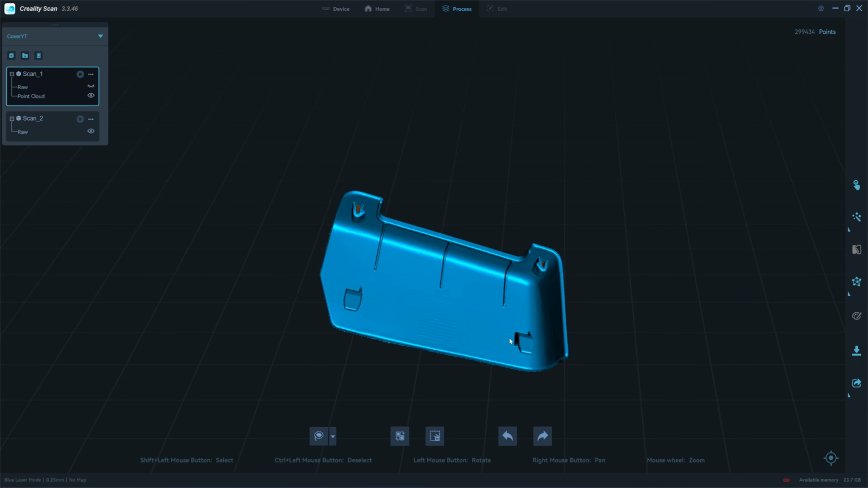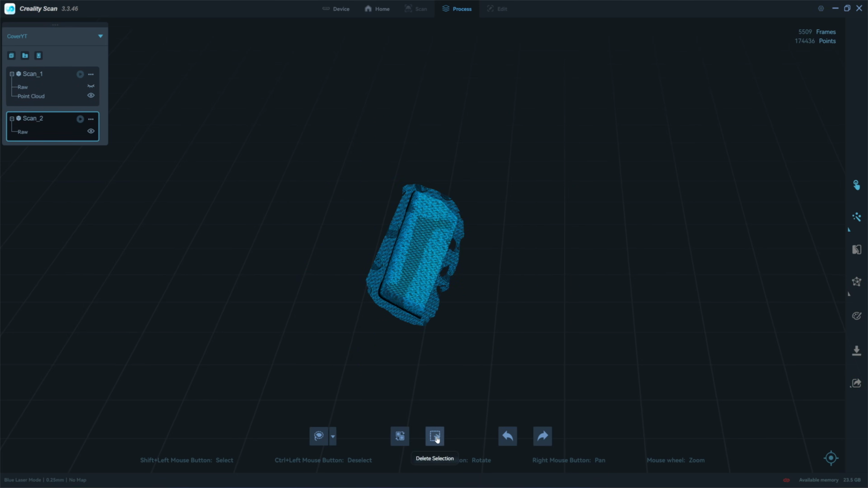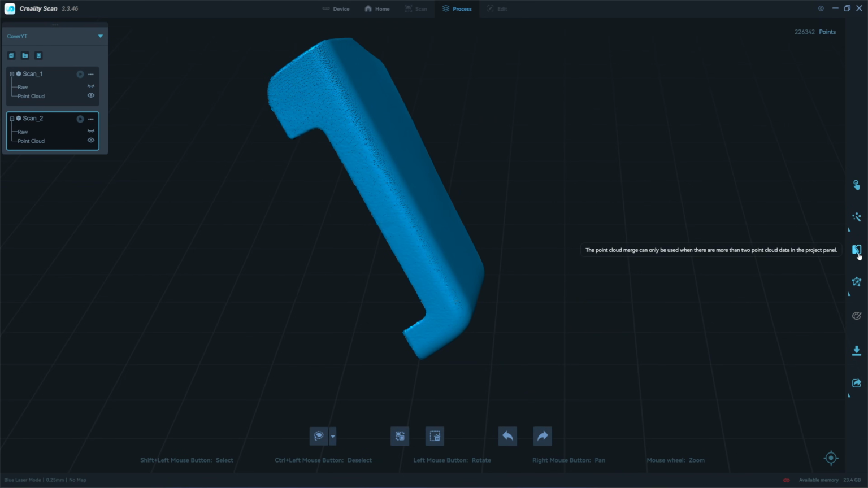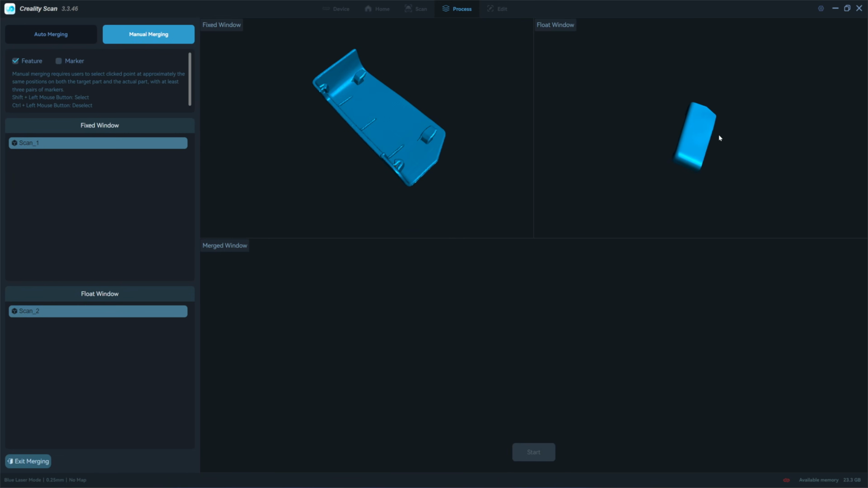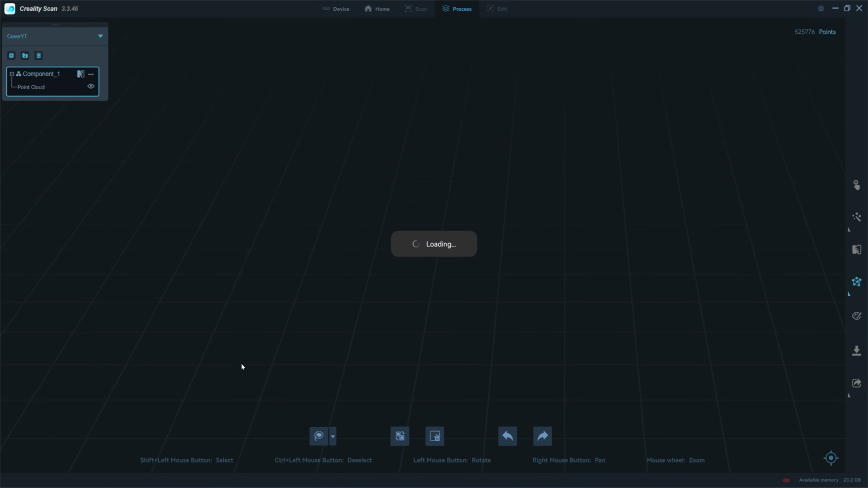Okay, here's the first scan, almost 300,000 points. Let's process the background. Let's merge these together, scan 1 and scan 2. I align them with points 1, 2, 3. Start it. Okay, click yes. Exit merging. Okay, now it's merged.